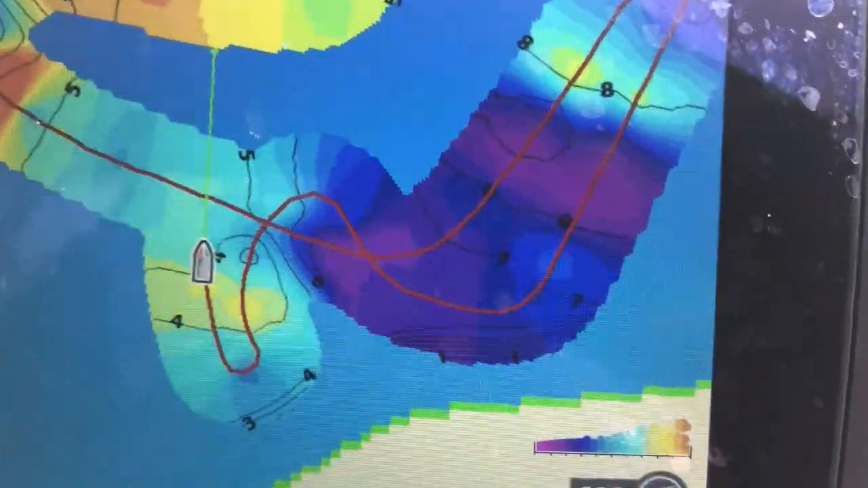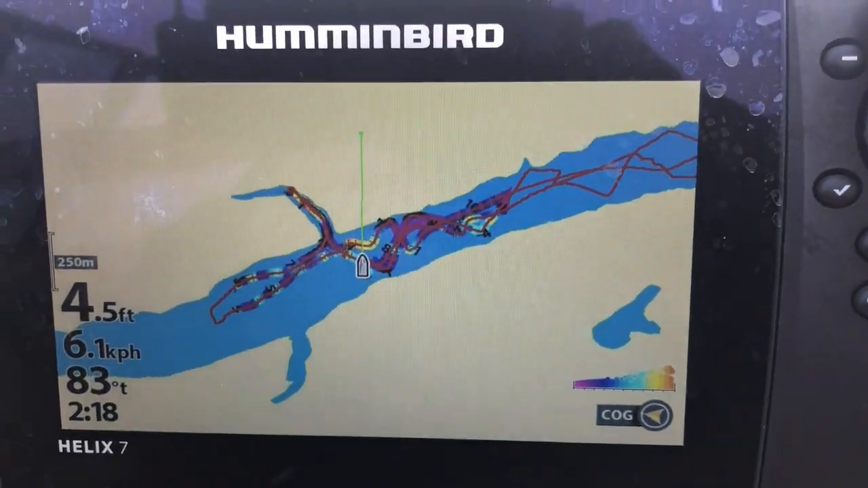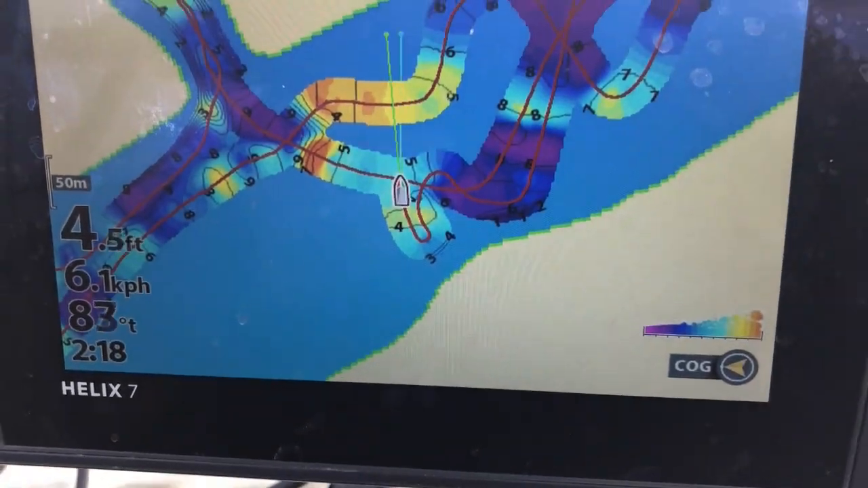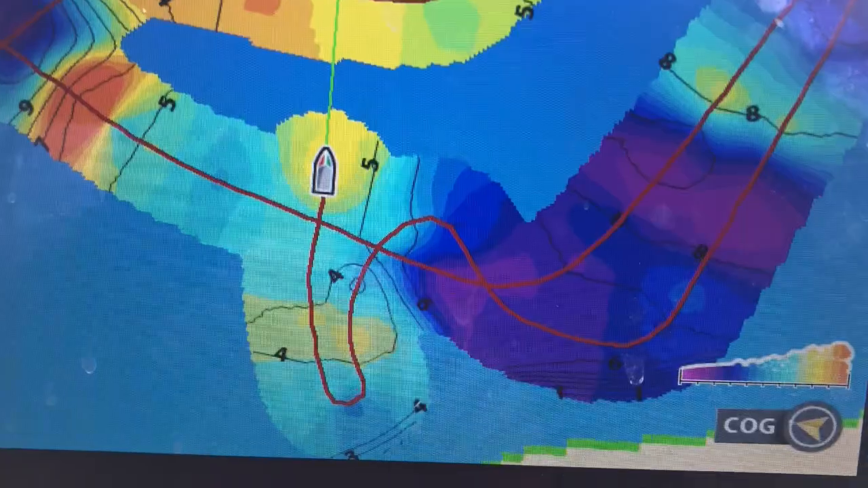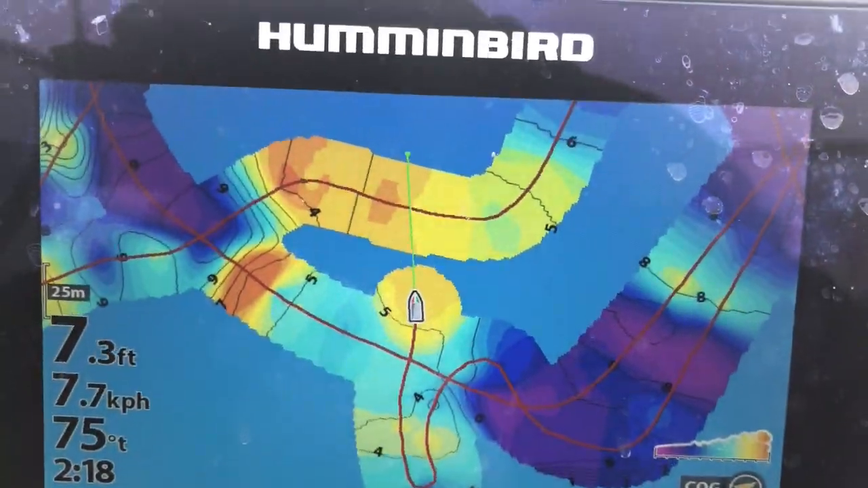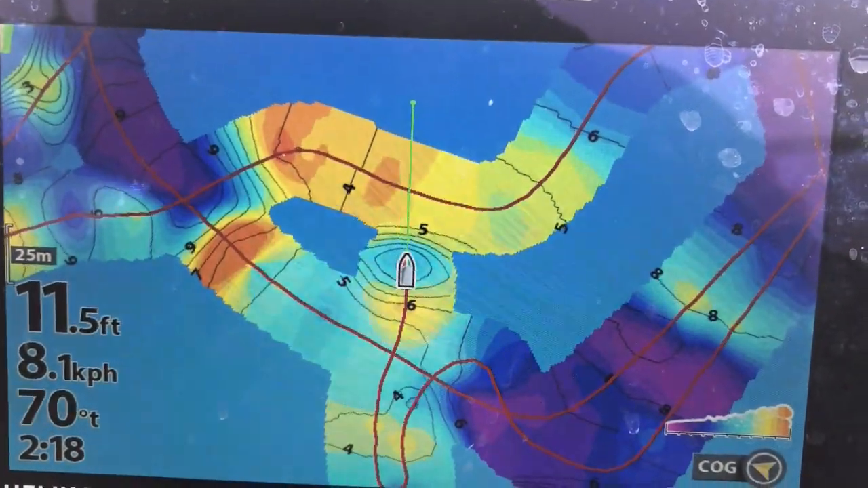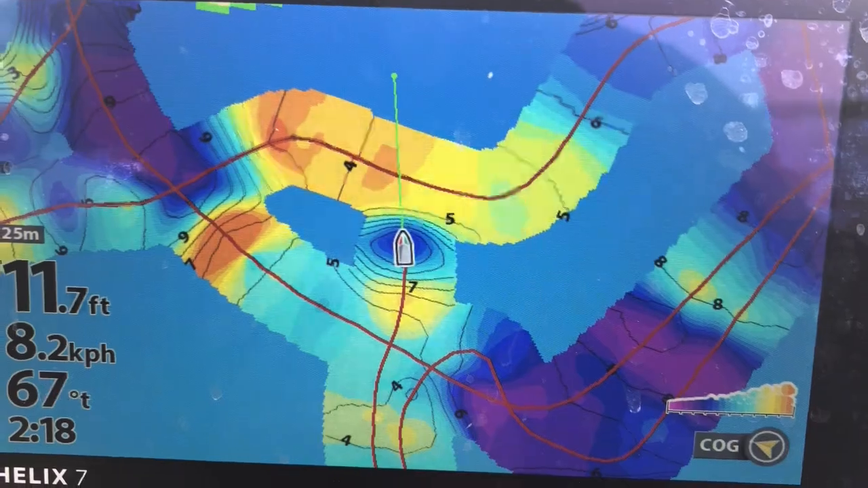All right, so we'll just do a pass through here. As you can see, I've been through here before. What I'm noticing on my side scan is it's a little choppy right now because I just turned, but there's scattered weeds through all here. It's about 5 feet deep, and I'm just basically cutting across. You can see my depth there. We're going to have a hard drop, and then it'll be a slow incline again.